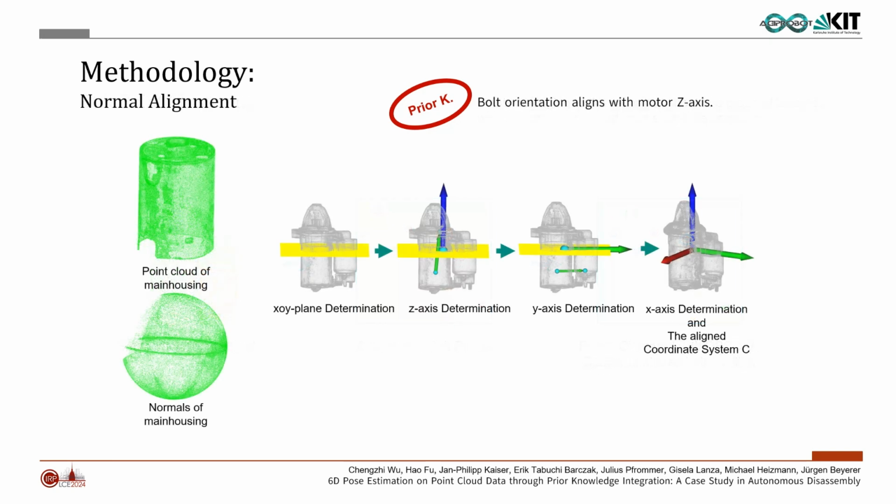The alignment of the full motors is as follows. Based on the segmented full motor point cloud, we obtain the normal vectors for each point on the main housing part. These normal vectors are represented as points in space, as shown in the bottom left figure. It can be observed that these points form a spherical surface, which is most dense near the equator of the sphere. This equatorial plane corresponds to the motor's XOY plane and is determined by RANSAC.